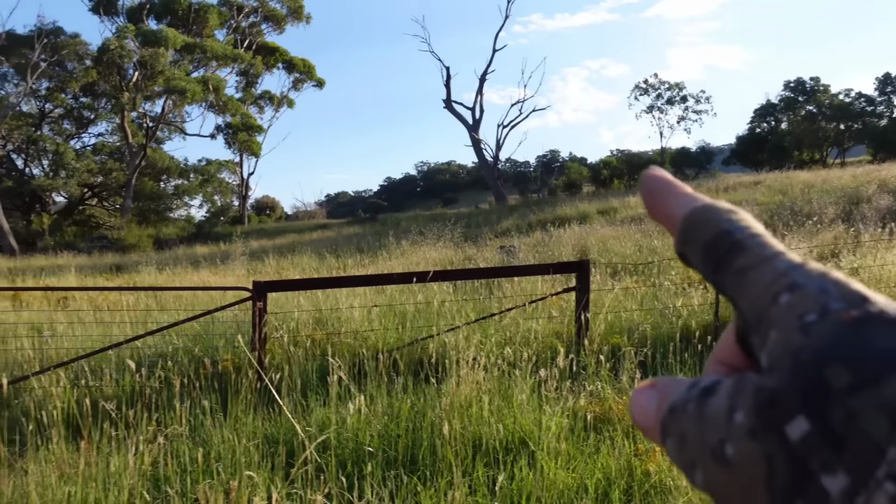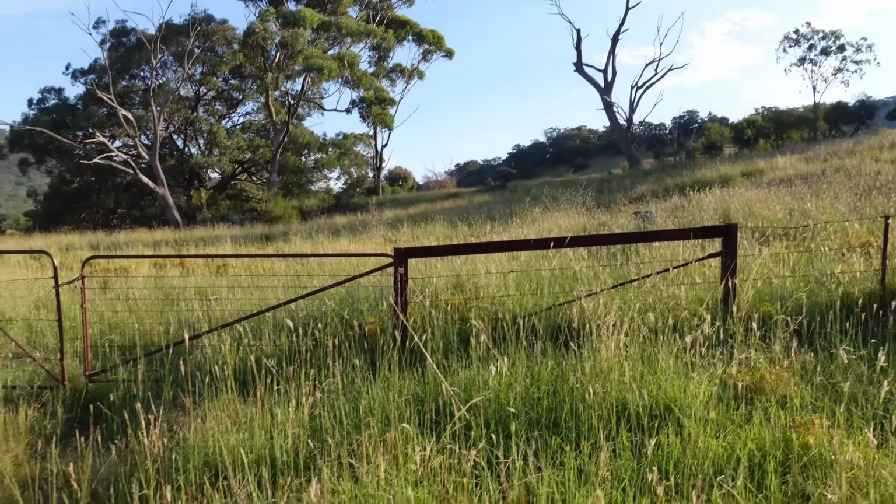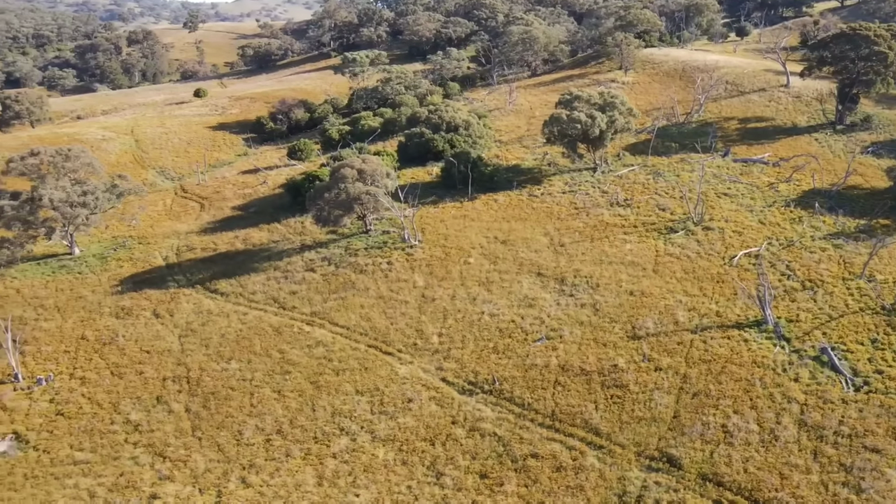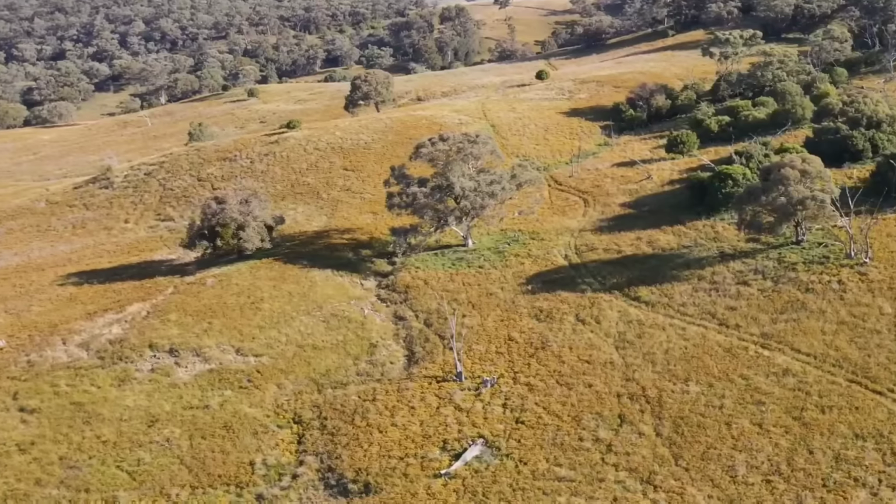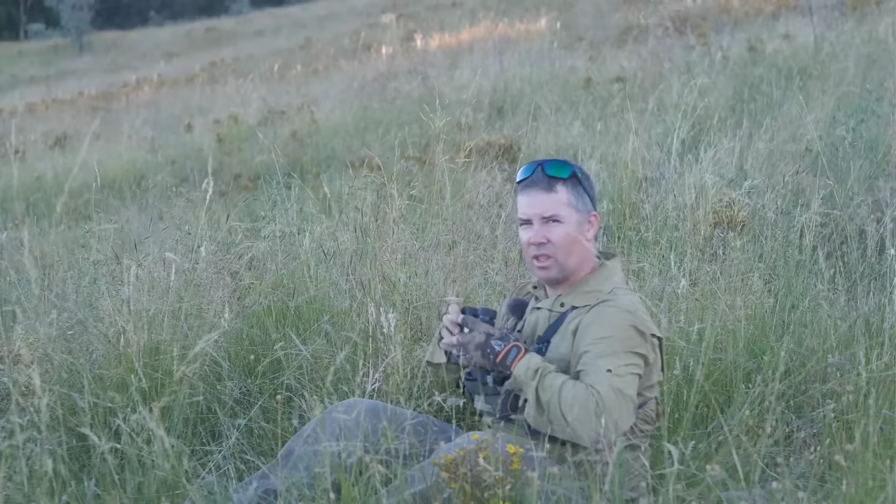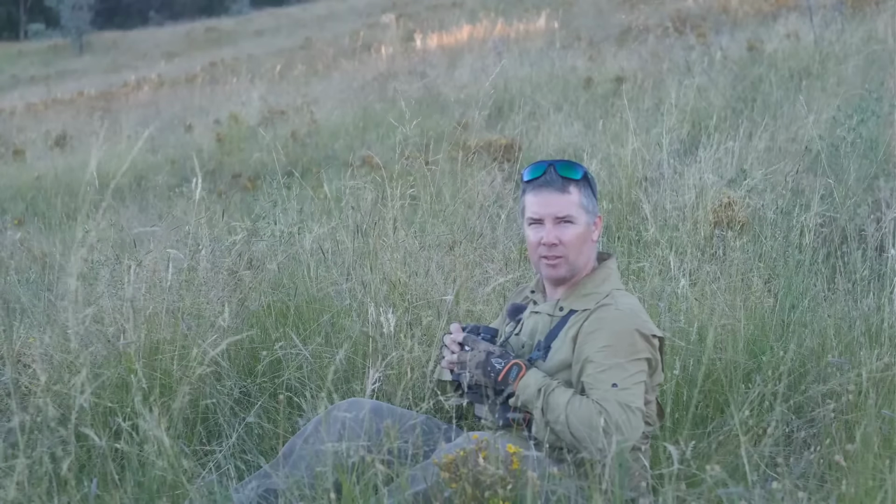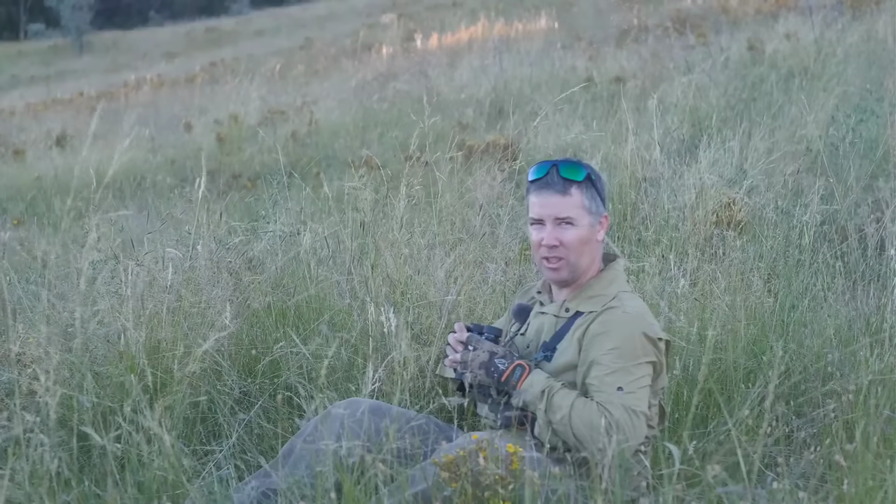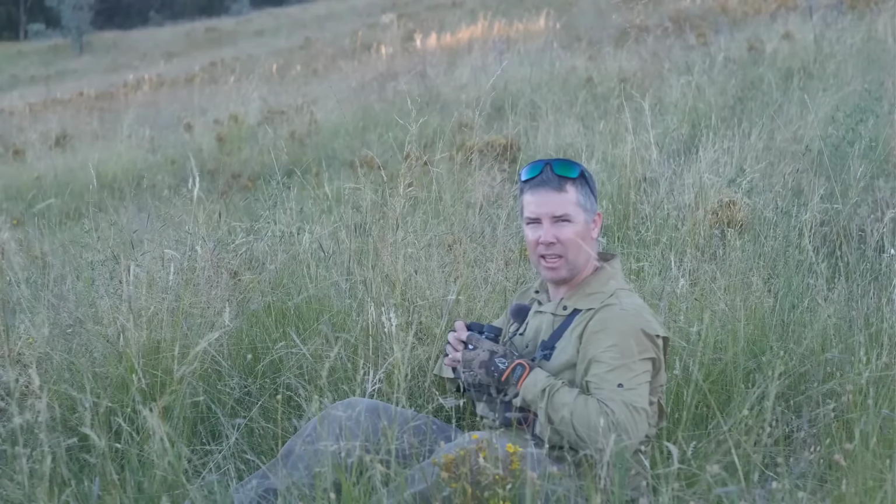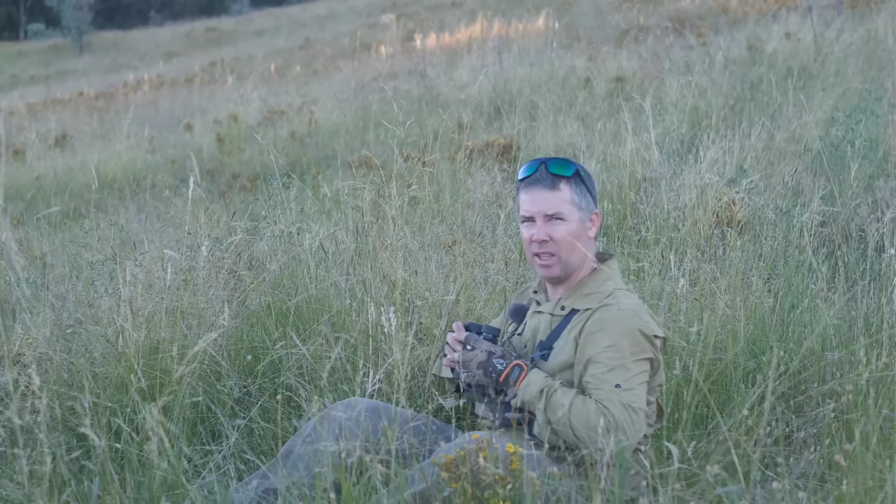Just had a massive ride up through the top mountain corner of this block and I didn't know this gate was here, so that's a really good find. That's unlocked a big piece of the puzzle, which is this property. I'm just out doing some glassing this afternoon. I had a pretty late night, early morning, 4 AM I got into bed, so I've been pretty tired. I've had a snooze, bummed about camp, cleaned a heap of things up after that flood came through.